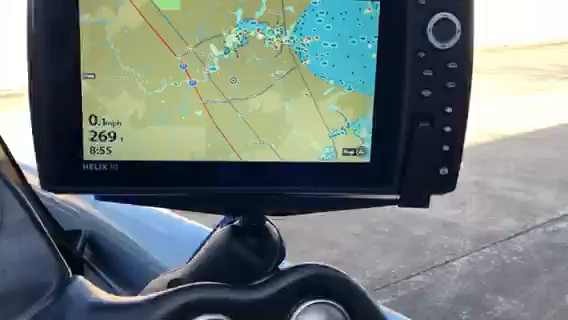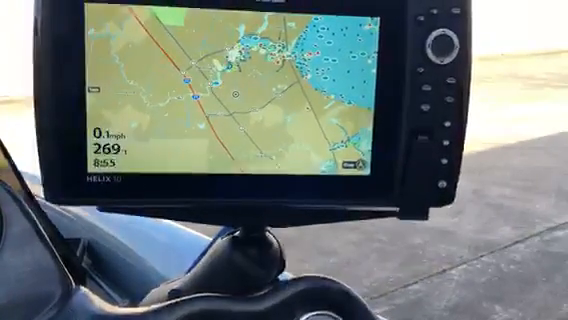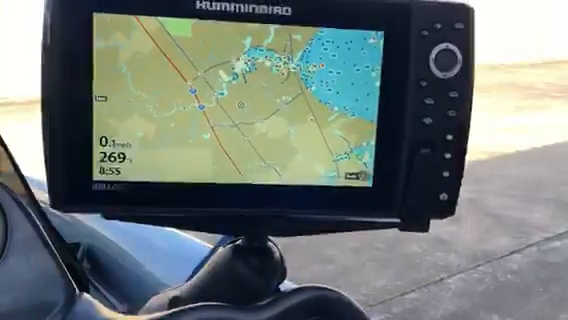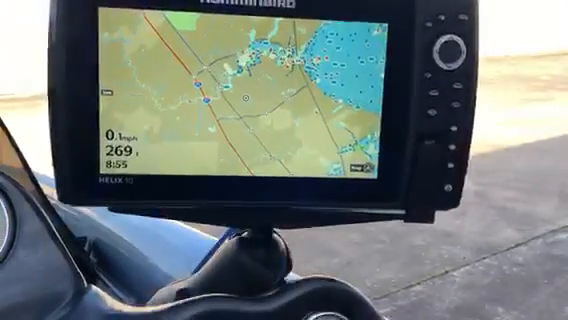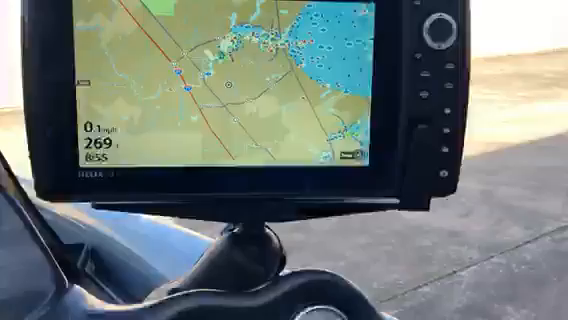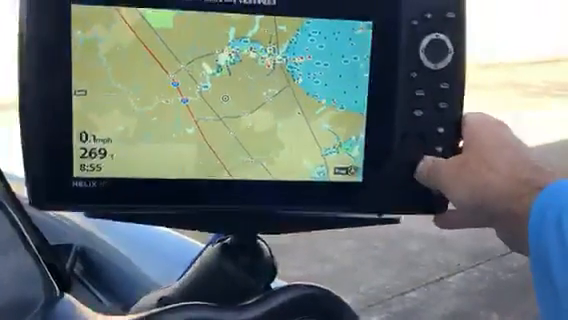And I've been told I've had a corrupt waypoint, so I've loaded this chip into the Humminbird PC software, and I have not found a corrupt waypoint, which I was told from Humminbird would be all zeros. I haven't found anything on this card that has anything like that on it.